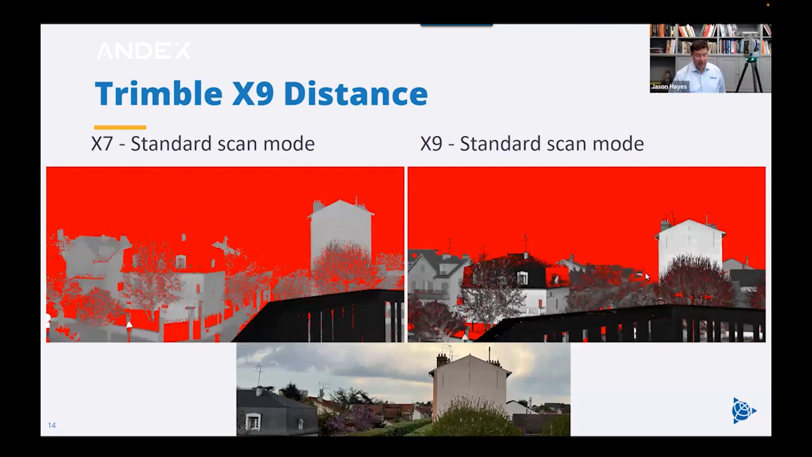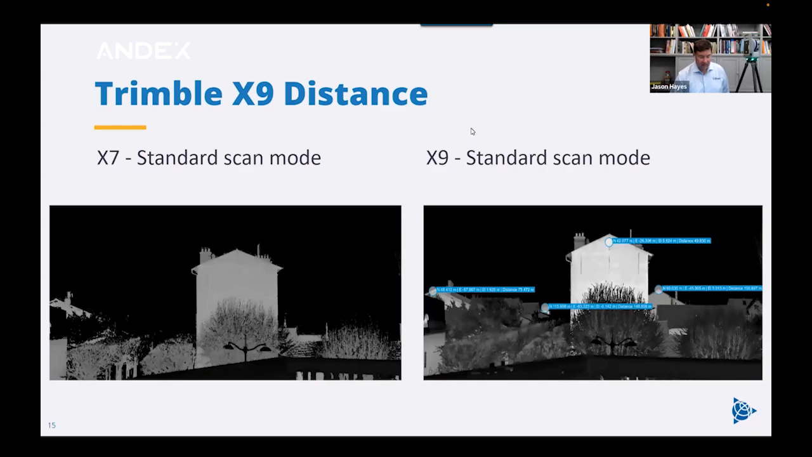Also, if we look at the distance, you can see the buildings in the background that are picked up with the X9. We're not seeing those with the X7 just because it's a shorter range scanner. Now, if we look at these examples, we can see over here, picking up points with both scanners. This is at 75 meters.